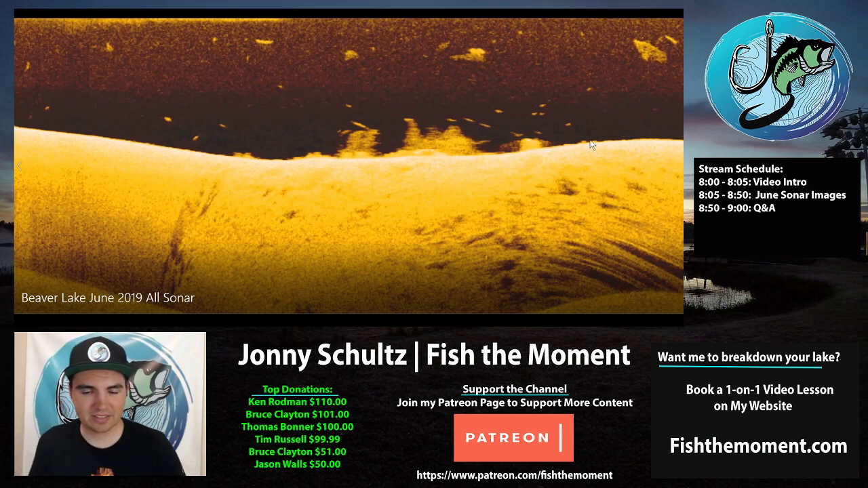But this is a brush pile that's in like 30 feet of water, and you can see there's a bunch of bait fish up here on top of the brush, and so there's bait all over here. And then if you look at these brush piles right here, basically what you have are a bunch of dots, and these are all spotted bass. And these are pretty strong returns. These were good spotted bass off this spot. And I pulled up, dropped a drop shot down there, caught like 8 fish off this spot. And you can also fish, again, a swim bait, a hair jig, stuff like that.